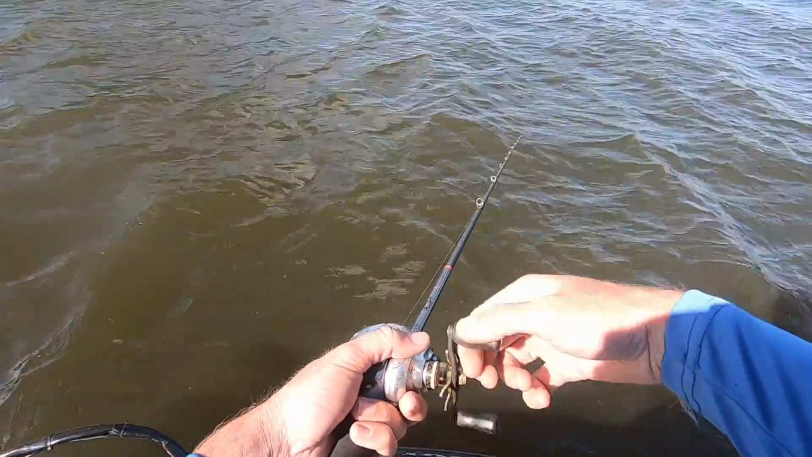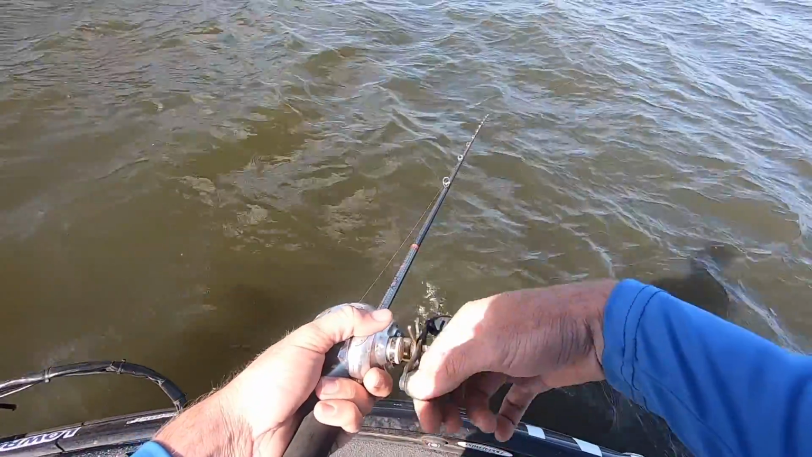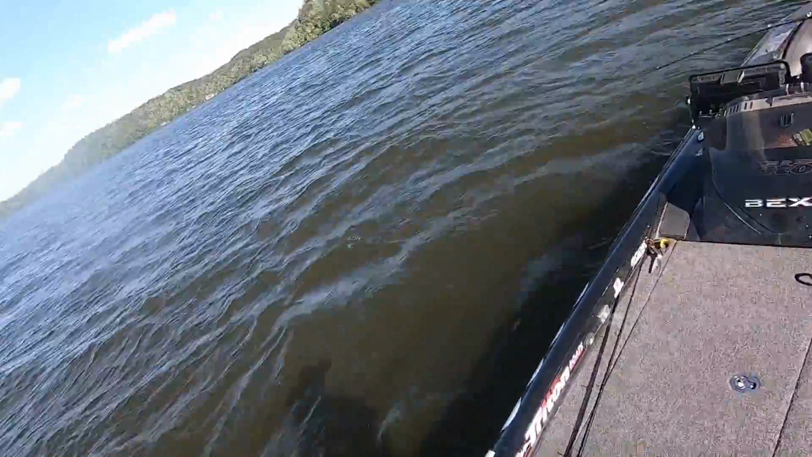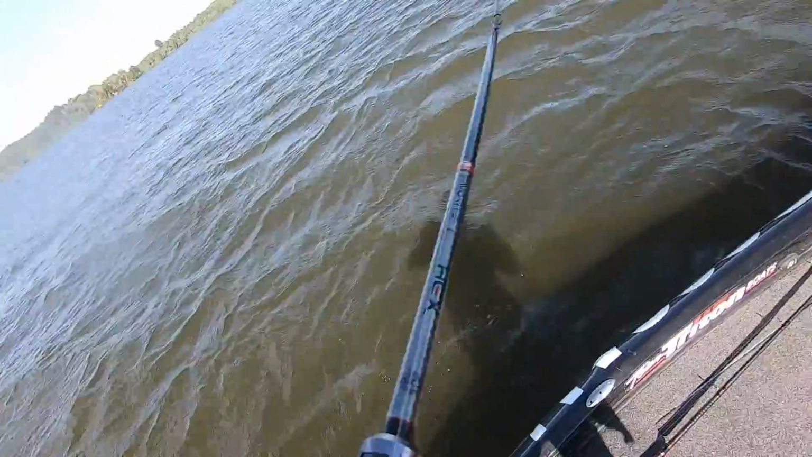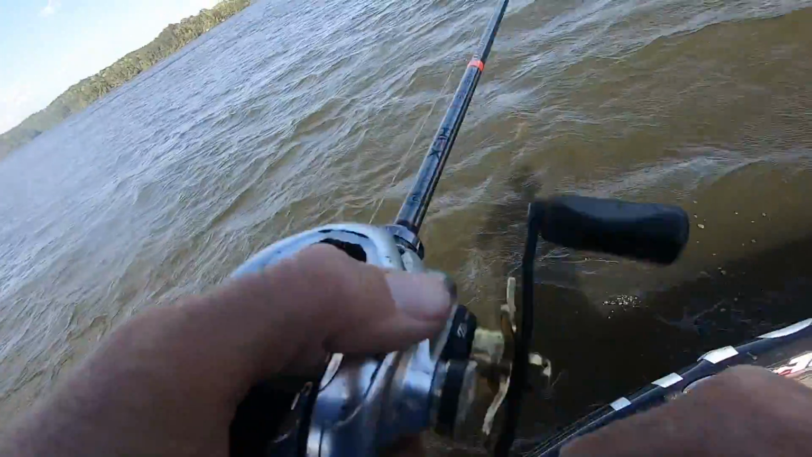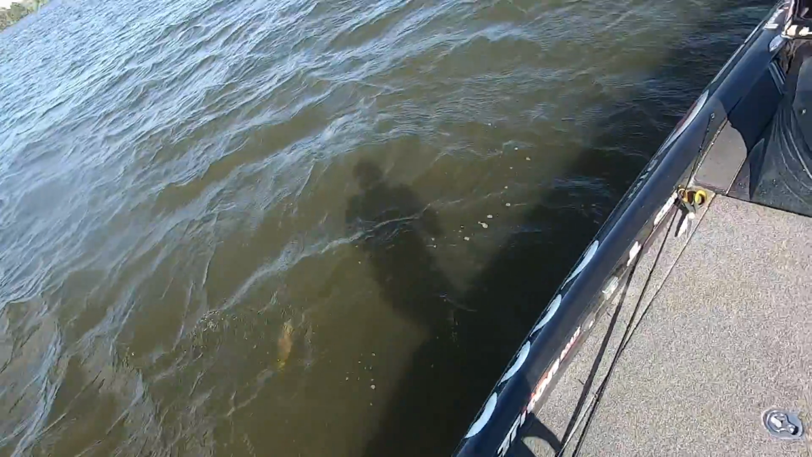A lot of them fish were down there like 20 feet anyway. They were down there deep. Slow roll there, whispering. I don't know how big he is, but he smoked it though. I don't know how big he is. Look at that, that's a good one. Look at that right there, man.